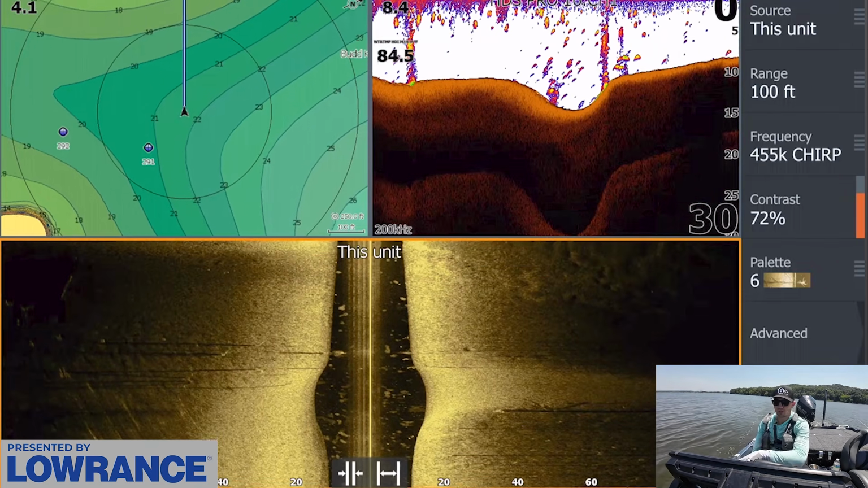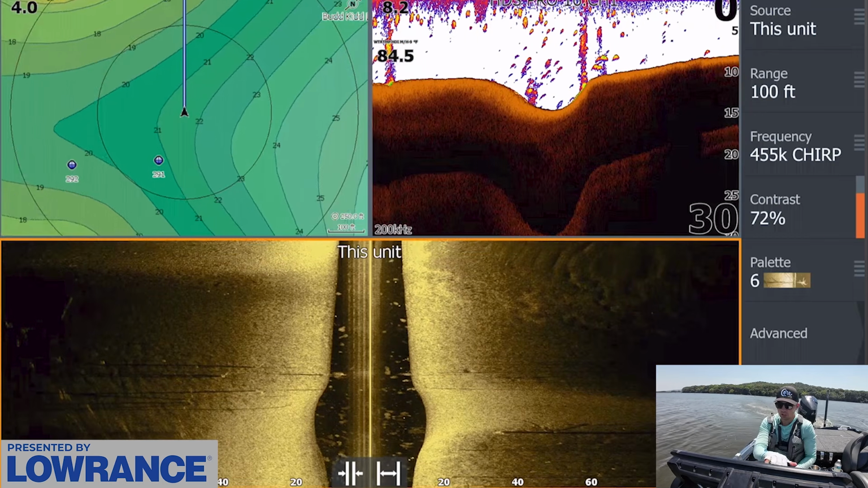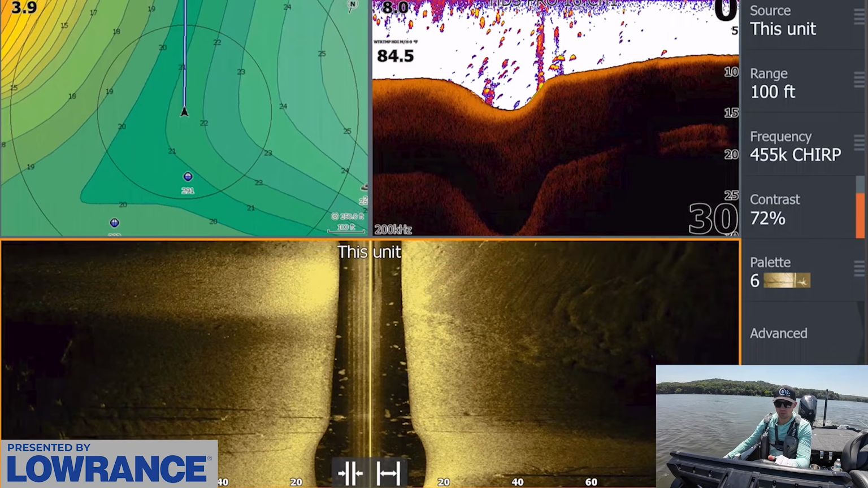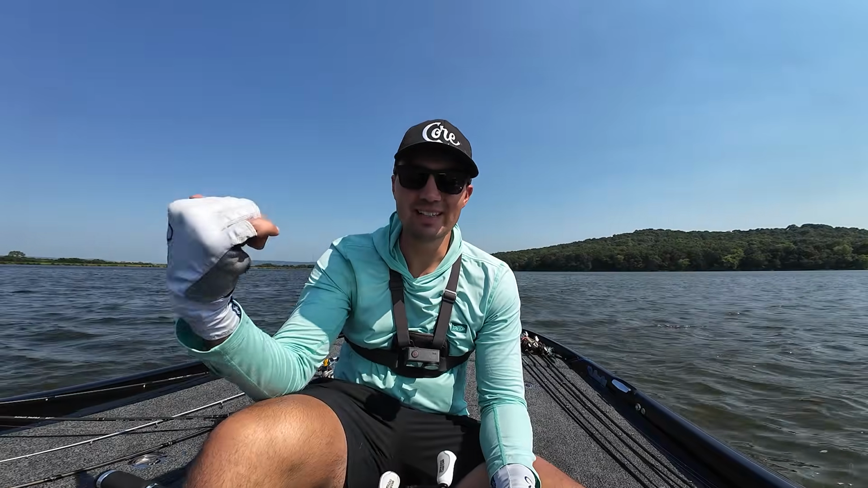I see some timber and stuff over here. I really don't know how this lake sets up, so we need to graph around, and maybe there's another drop out here in the middle I don't know about. And if there is, maybe we'll find another little stretch. And unfortunately, it's time to head back to the house.